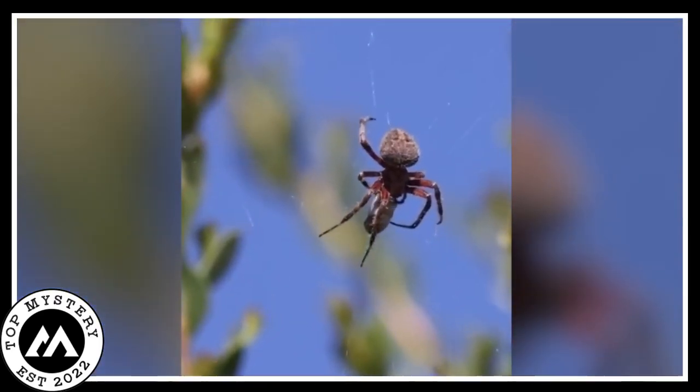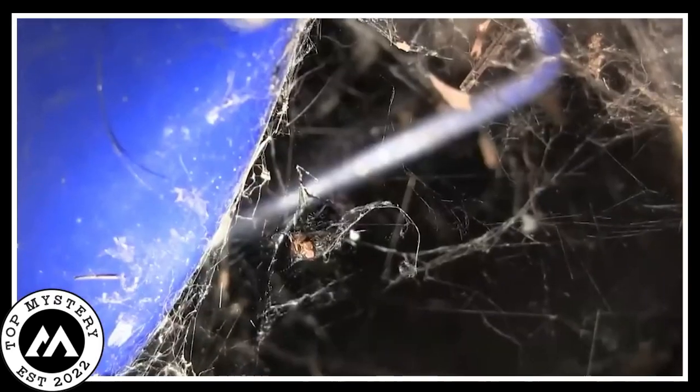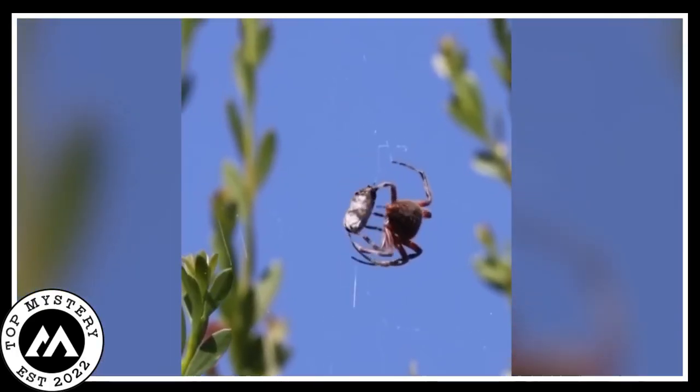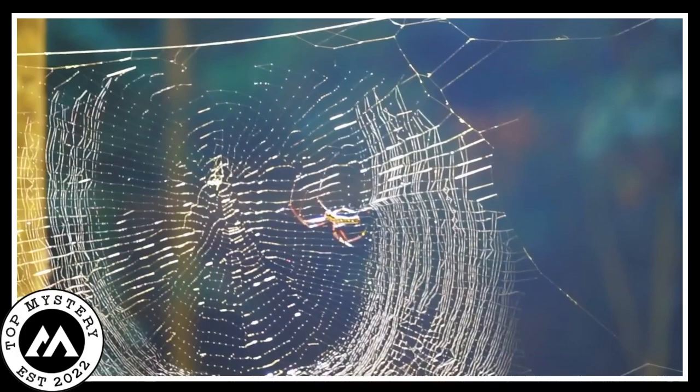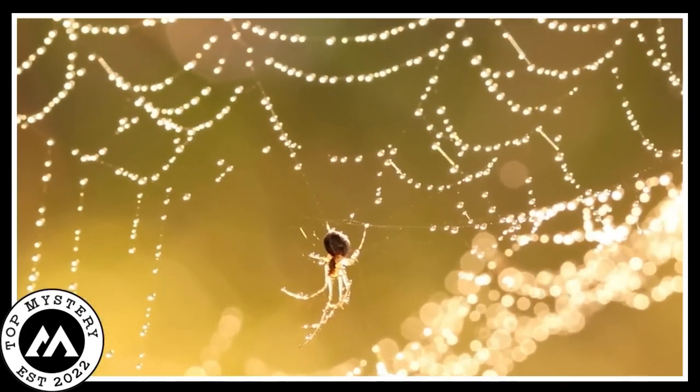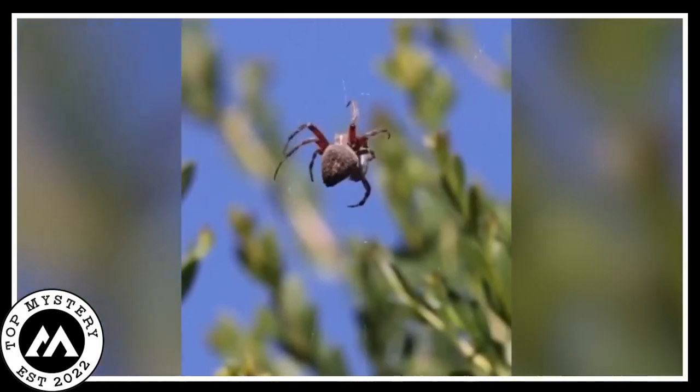Days pass and the wrapped-up fly just hangs there, a suspenseful spider snack waiting to happen. It's a quirky reminder that even in the tiny world of spiders, there's a strategy to every meal. Who knew the spider's dining etiquette could be so suspenseful? Nature's dinner theater at its finest.